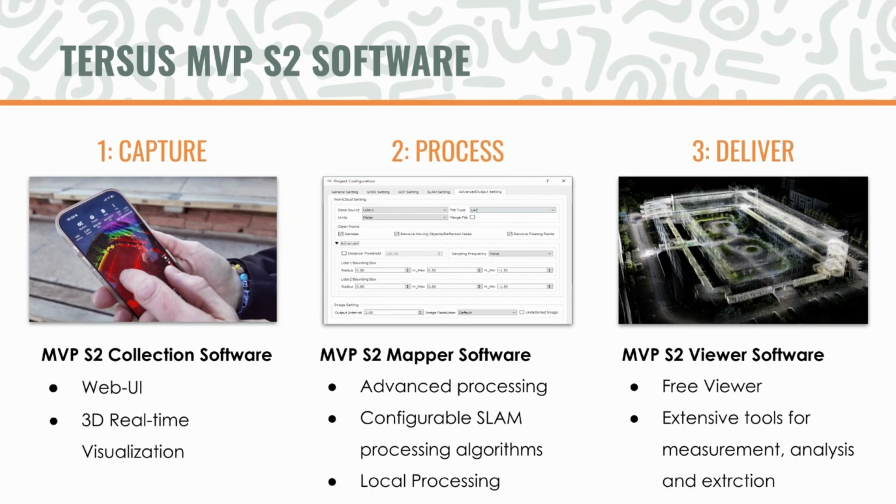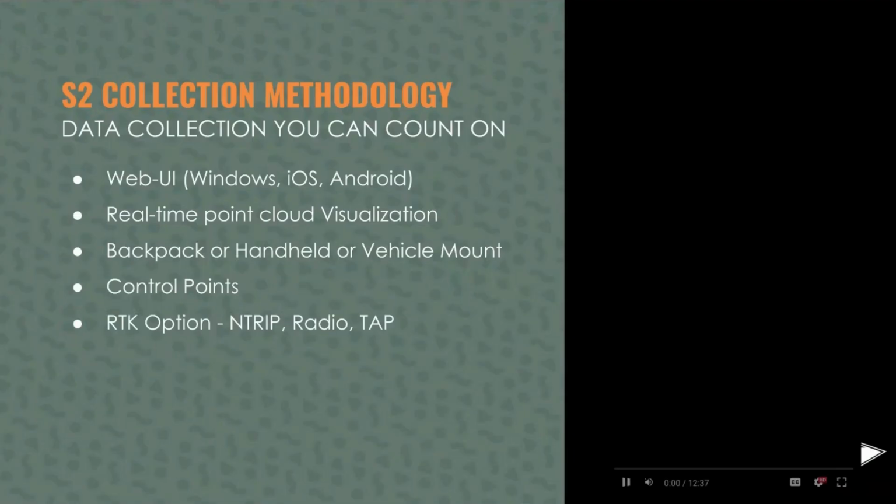Lastly, you do have a mechanism for delivering and sharing the data. The cool part is that this actually includes a free viewer. So when you send the data to somebody or host the data to share to somebody, and they download it, they can actually download this viewer along with it, and it's free. There's no licensing required. There's some pretty extensive tools in there as well that we'll take a look at in further detail. So let's dive into the capture process.